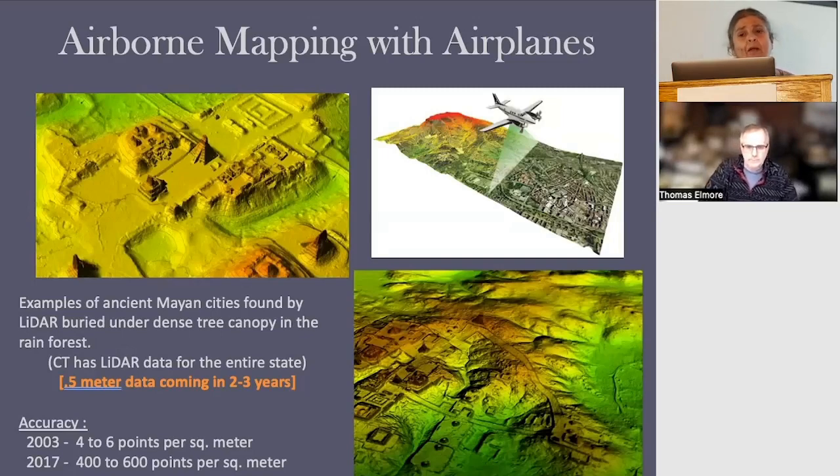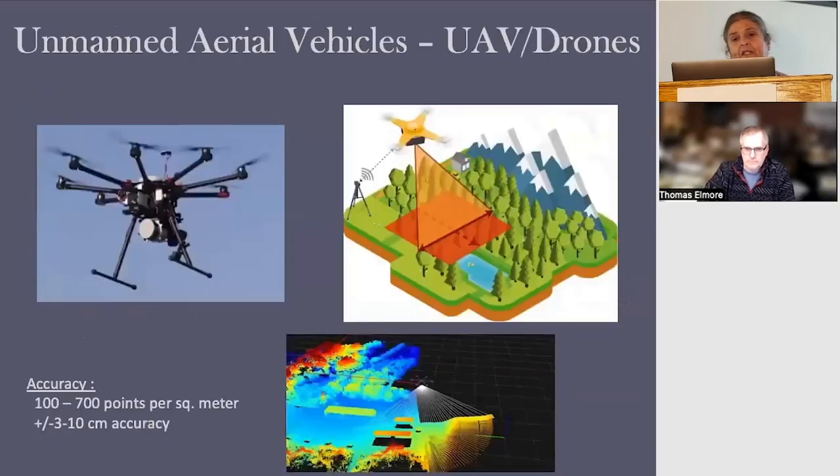So with the airborne LiDAR, initially you were getting maybe 4 to 6 points per square meter. And now we're up to maybe about 400 to 600 points per square meter. That's a big improvement, 100 times. With the drones, their accuracy is improving too. You get about 100 to 700 points per square meter. And the accuracy is up there, 3 centimeters to 10 centimeters.